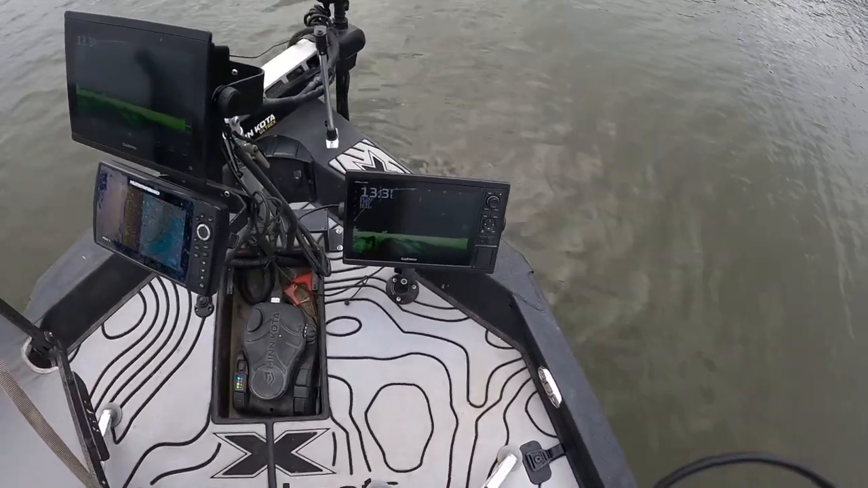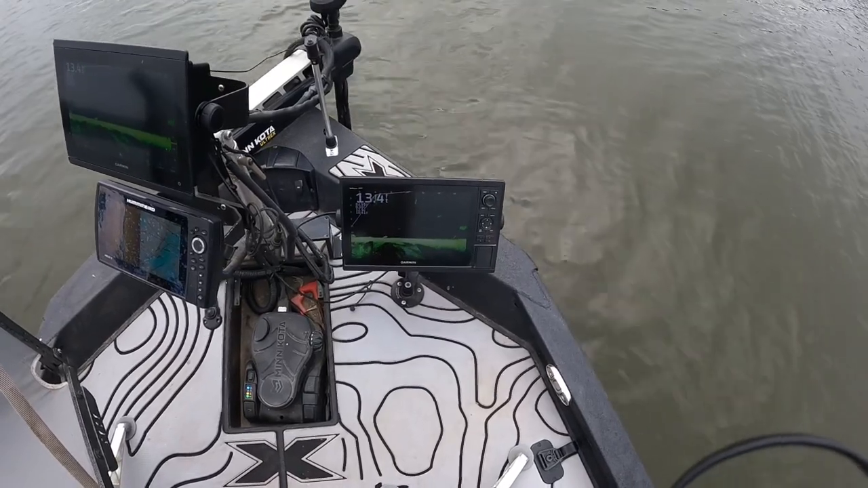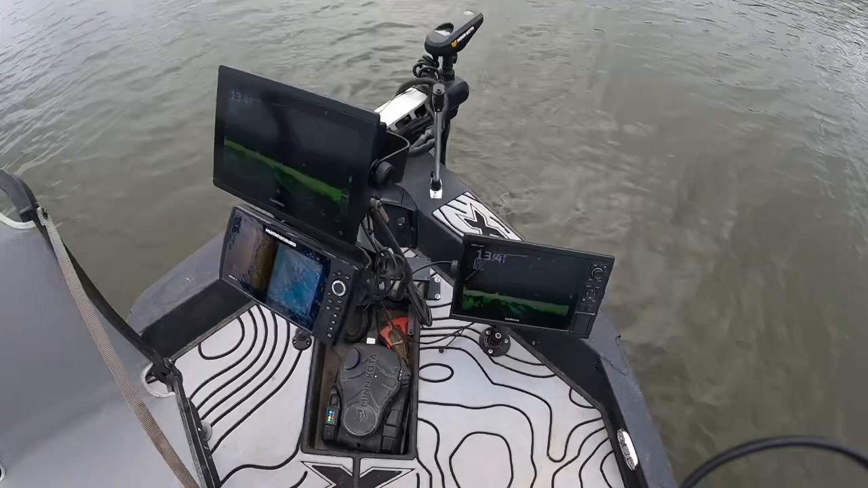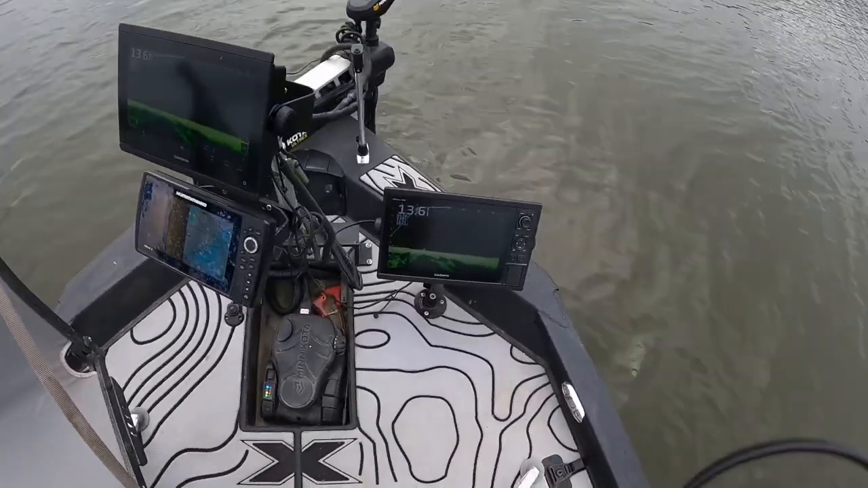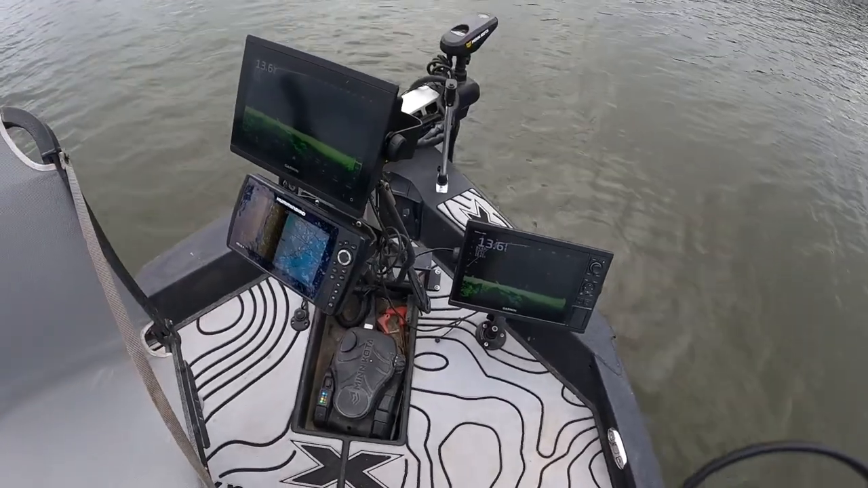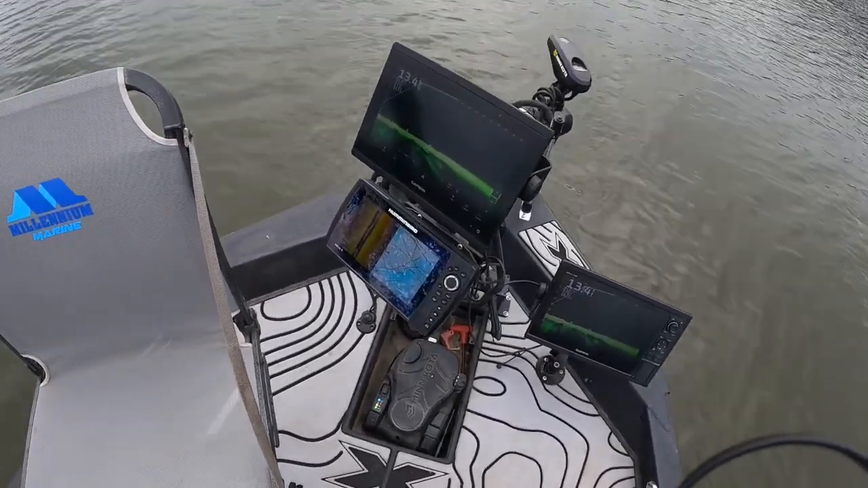But when we got this new boat, my wife said she had to have her own screen because she was tired of looking over my shoulder. So she has a screen that's connected to my screen. Hers is a 1222 GPS map. So basically she's just seeing what I'm seeing on my screen.